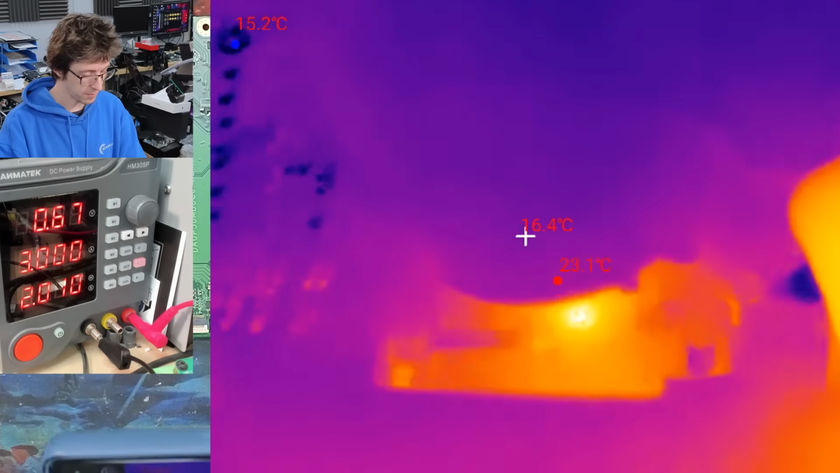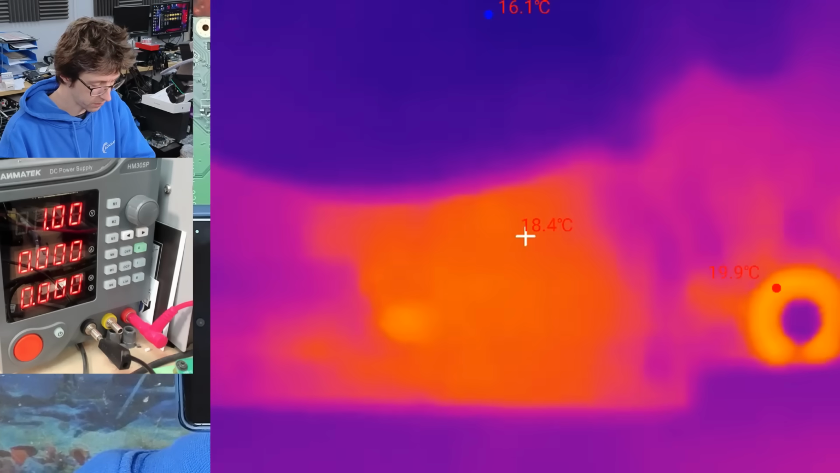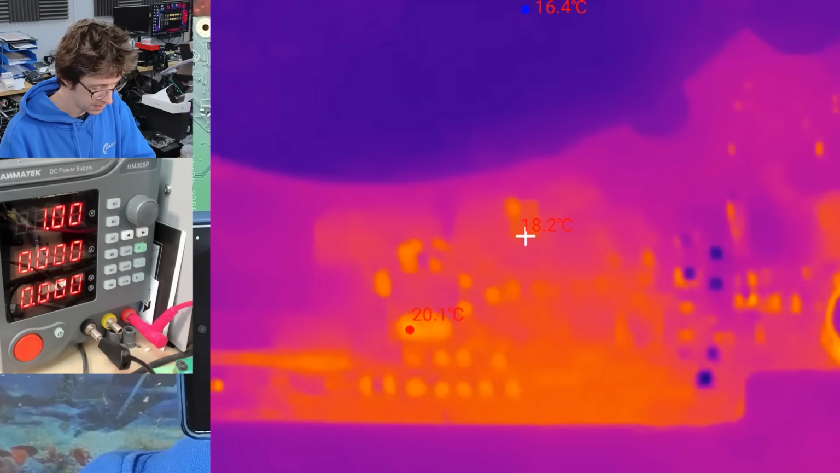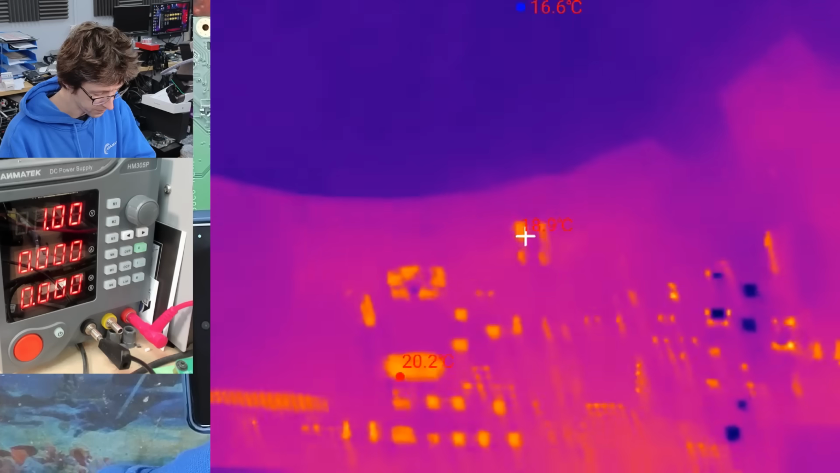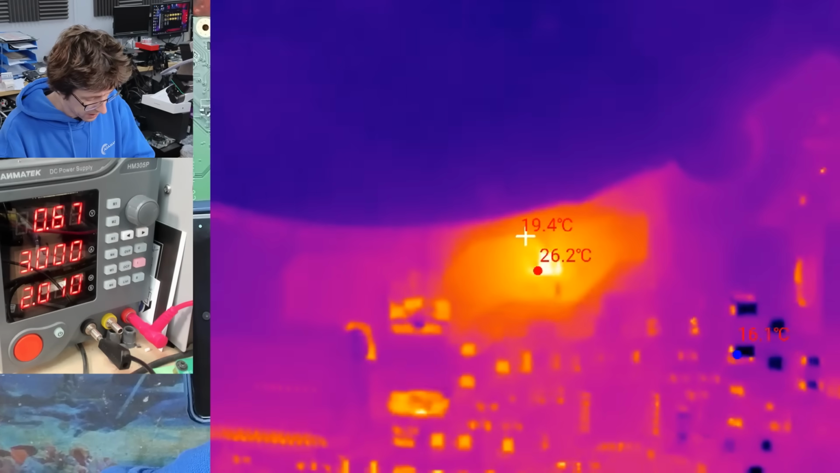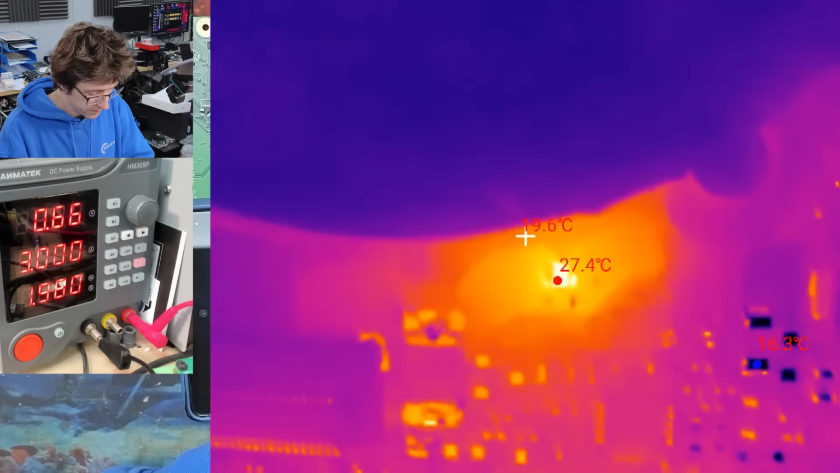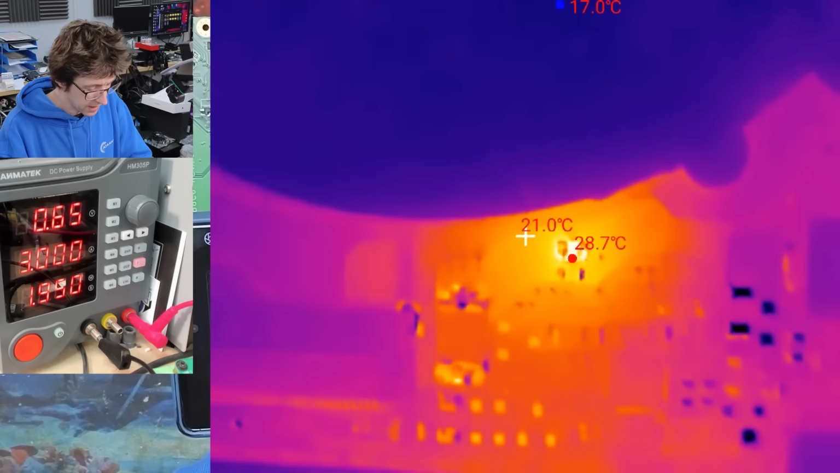So let's come in for the close-up on that. I've just got to take my hand off so I can come in and focus. Other way. And there we go. There's our little sabotage capacitor on the board. That's on the main rail where it connects up to the backlight connector.